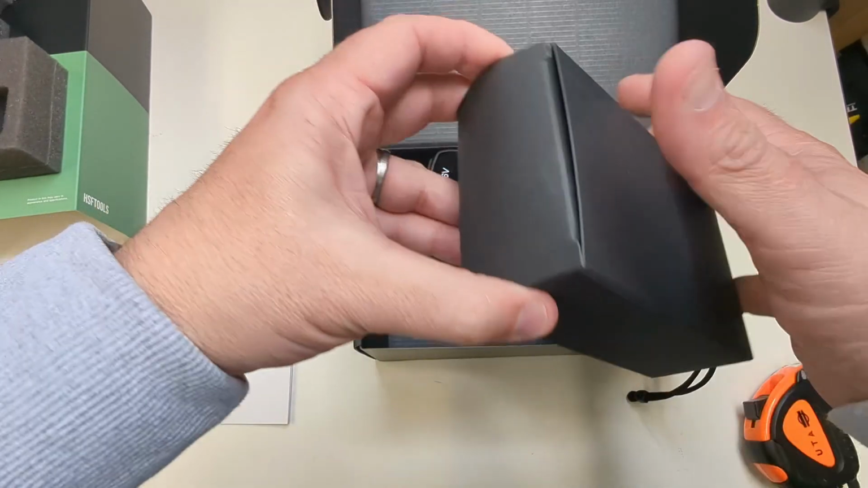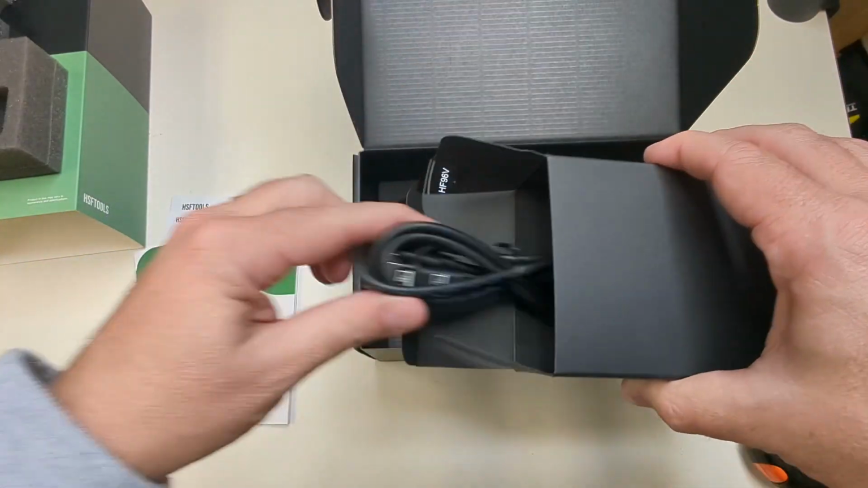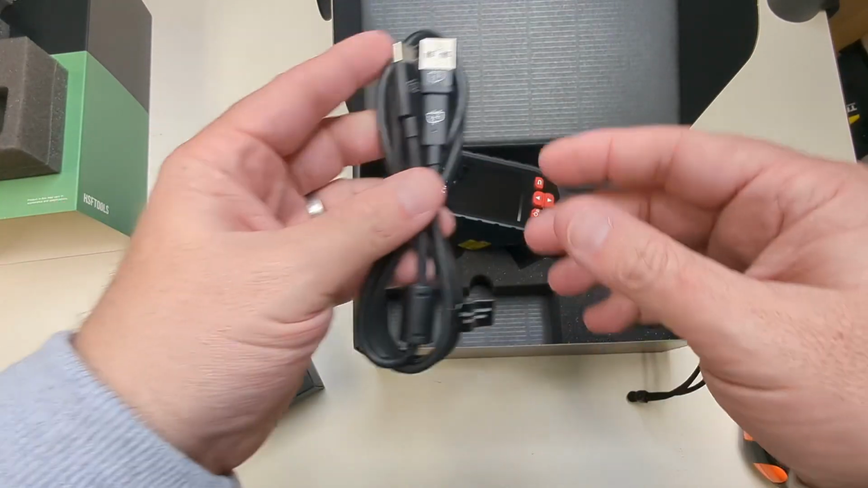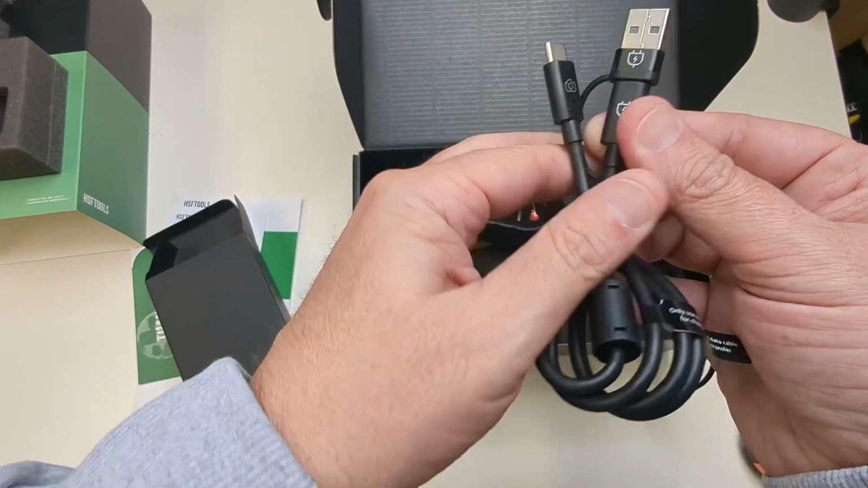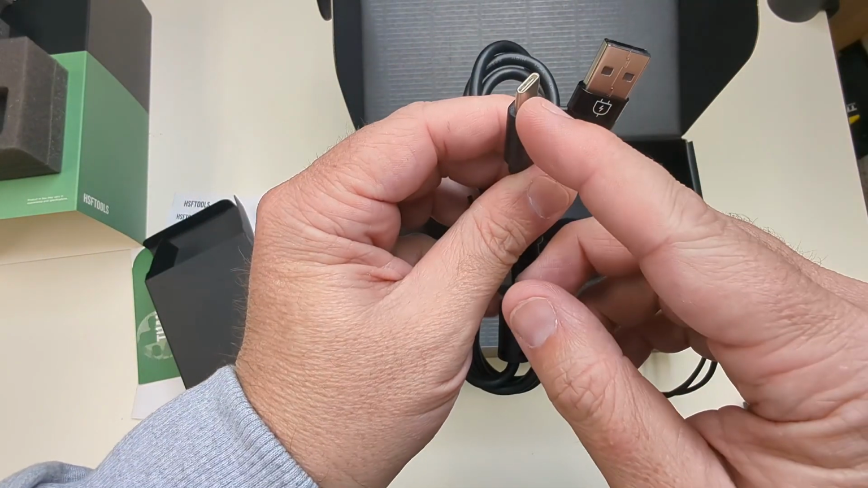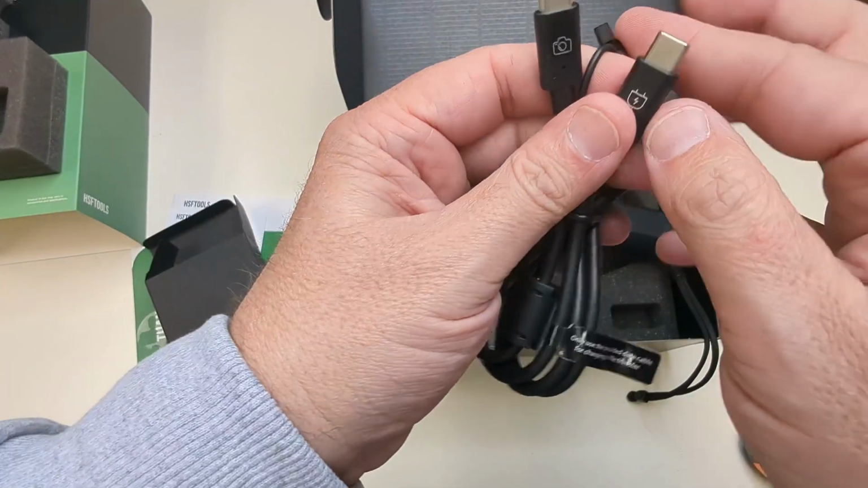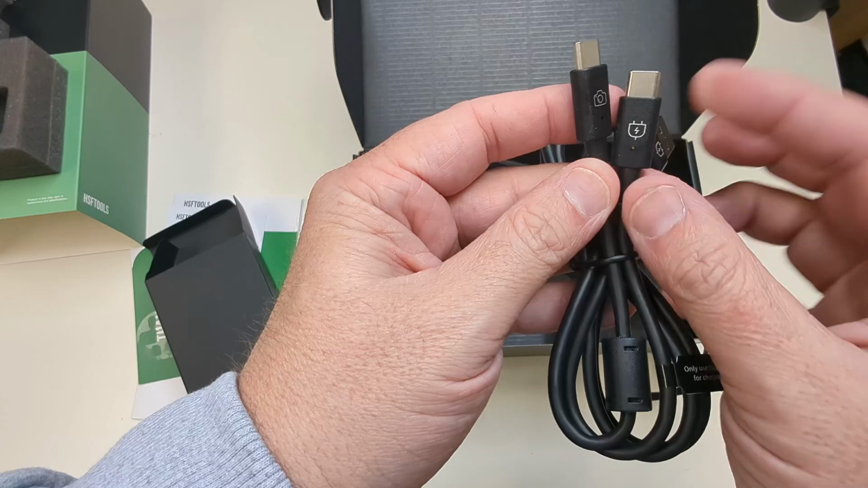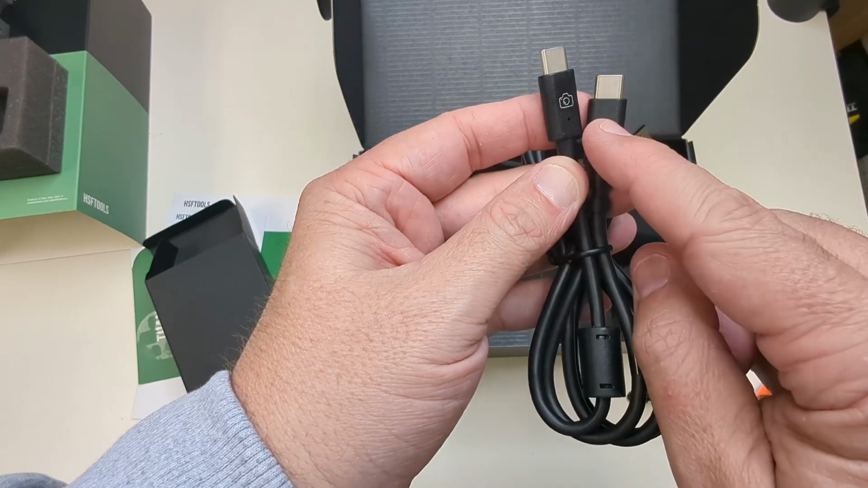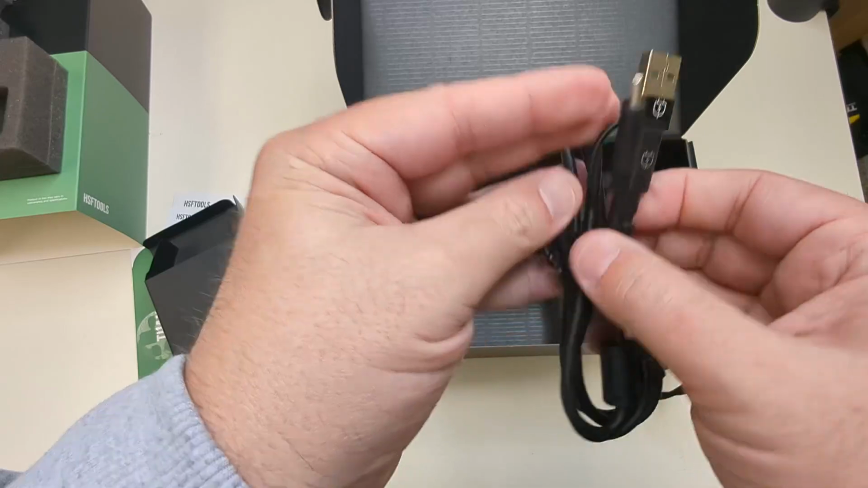Imagine this is going to be your charging cable. Yeah, hopefully it's what I think it is, and it is. Oh, nice, it gives you a dual adapter, right? So you can see here you've got a USB-C, classic USB, and then you've got another USB-C here. So you can go USB-C to USB-C or classic USB-C.